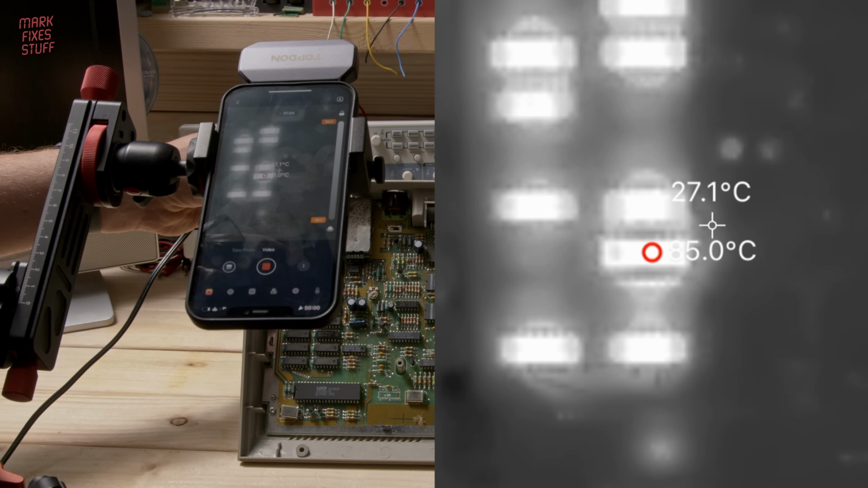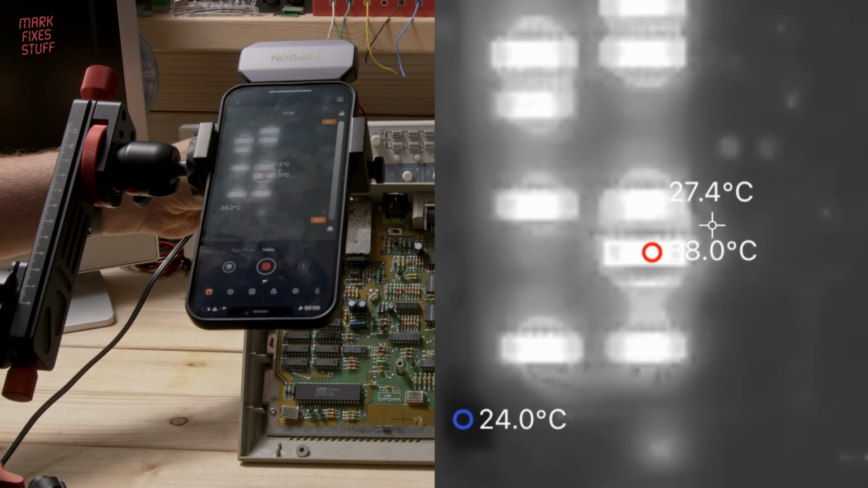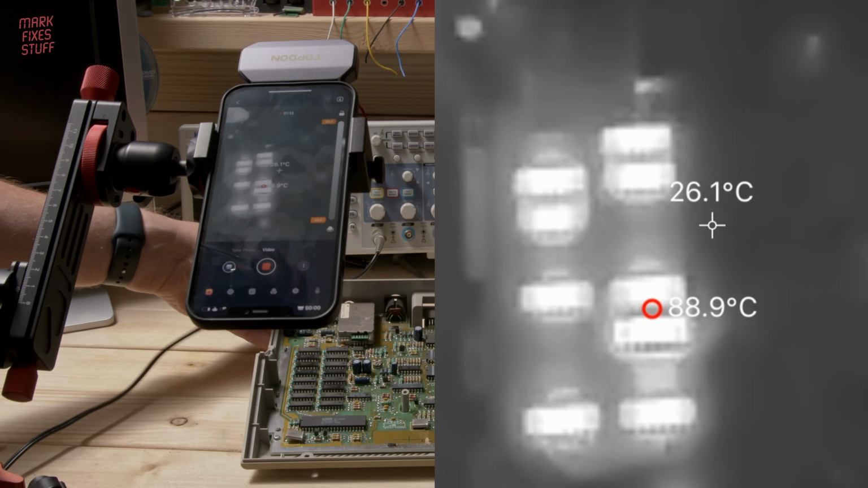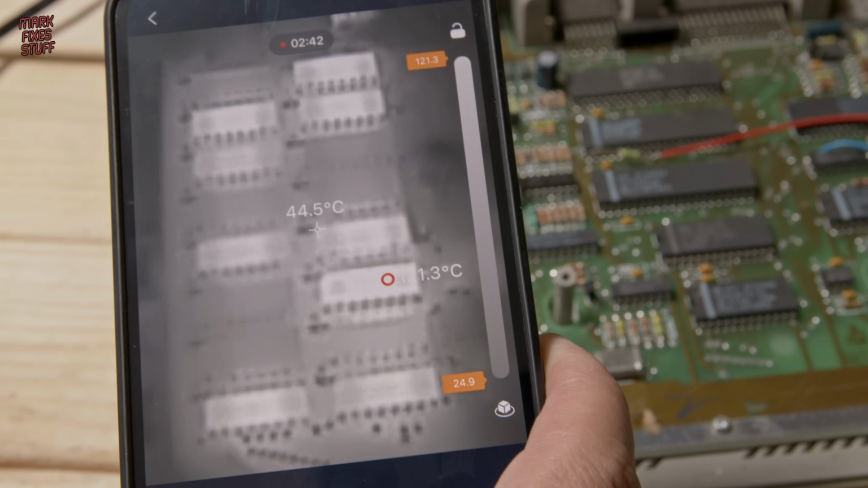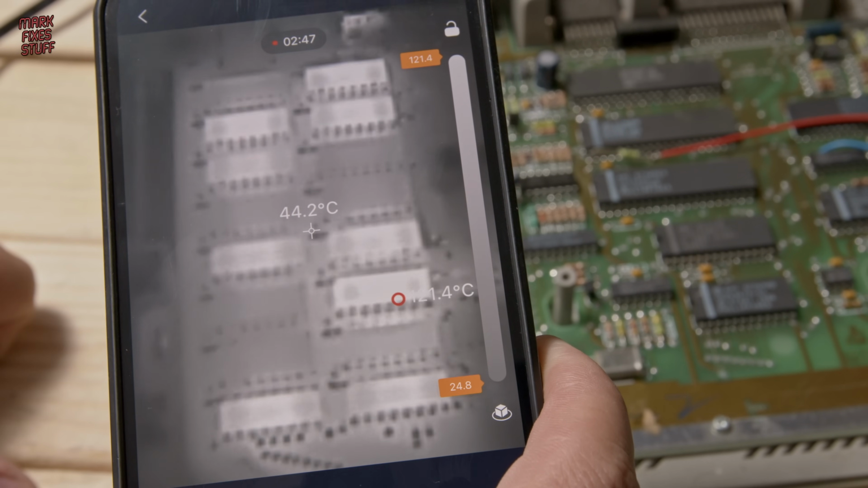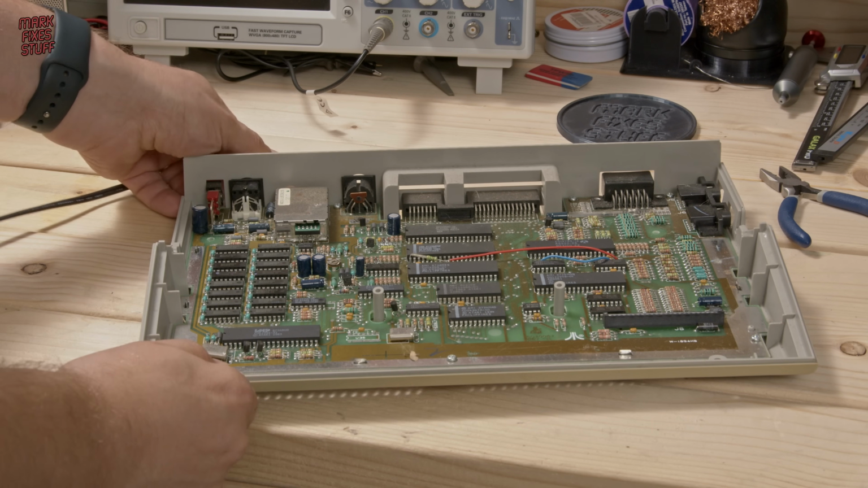But a bigger problem is that 8 of the other chips are also getting hotter than they should. That amount of RAM chips going bad at once is unlikely, and it suggests that something terrible has happened to this computer. Possibly the wrong power supply being used, which is bad news not just for the RAM, but also some of the custom chips in the computer. But I'm not giving up yet.